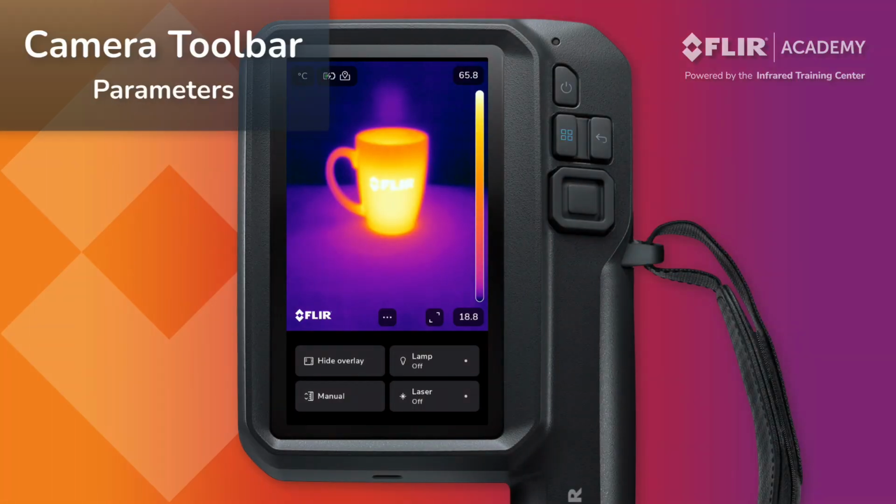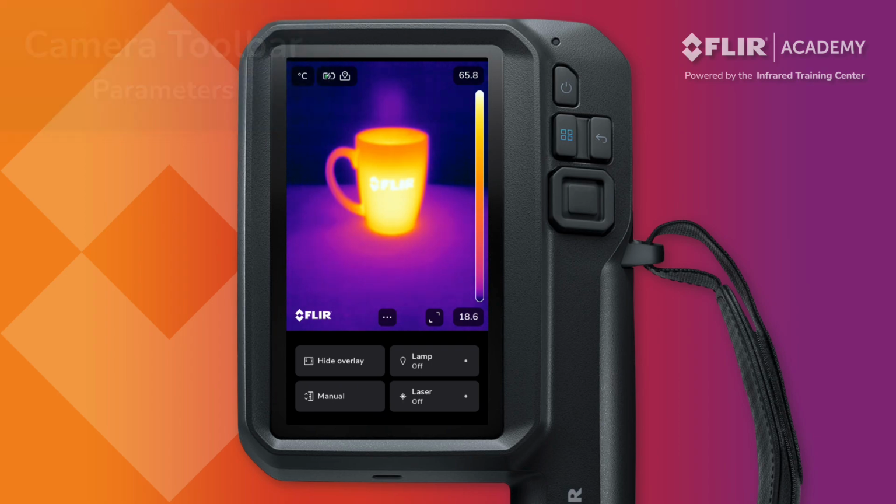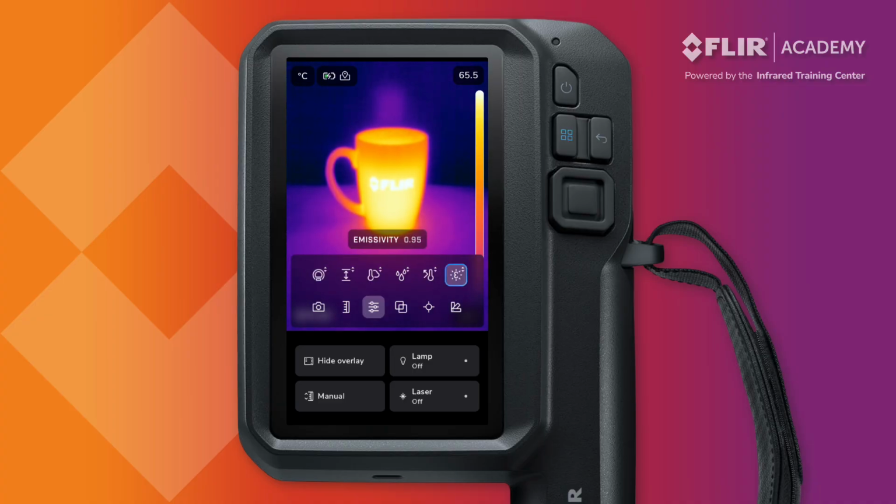When using measurement tools, you will also need to adjust the measurement parameters. Navigate to the camera toolbar and select Parameters. Here you'll find the options to change emissivity, reflected temperature, relative humidity, air temperature, and atmospheric distance. All 5 have an impact on measurement accuracy, with emissivity and reflected temperature being the most important.